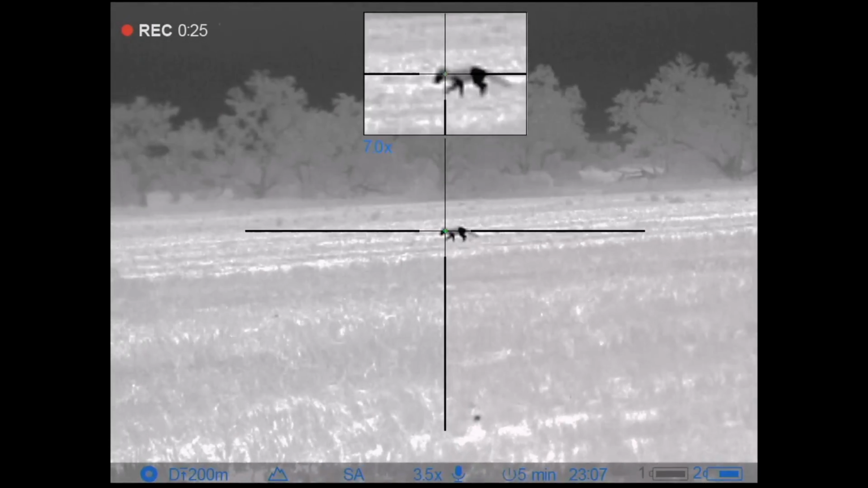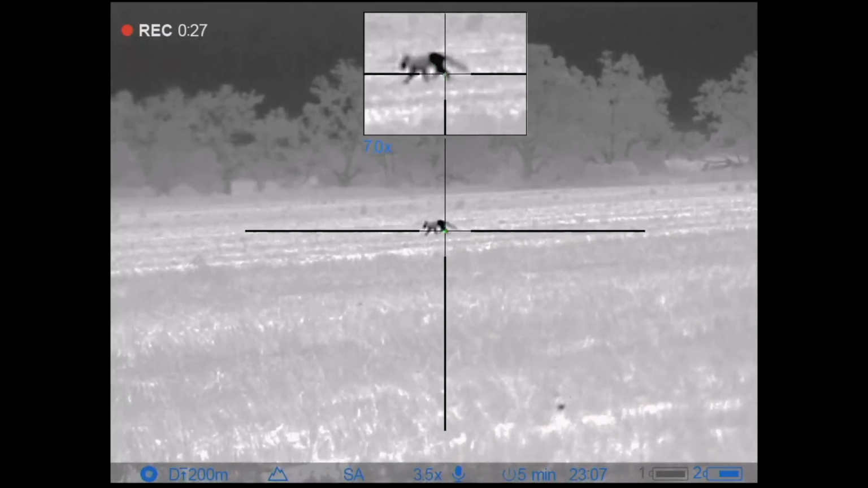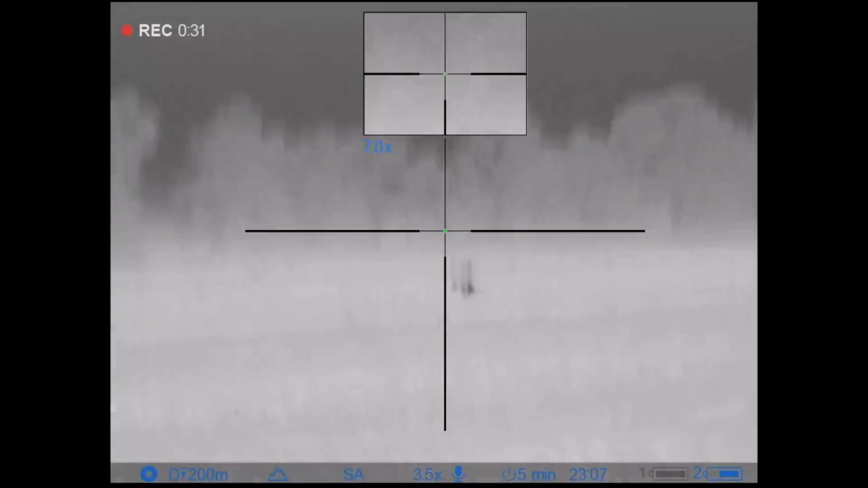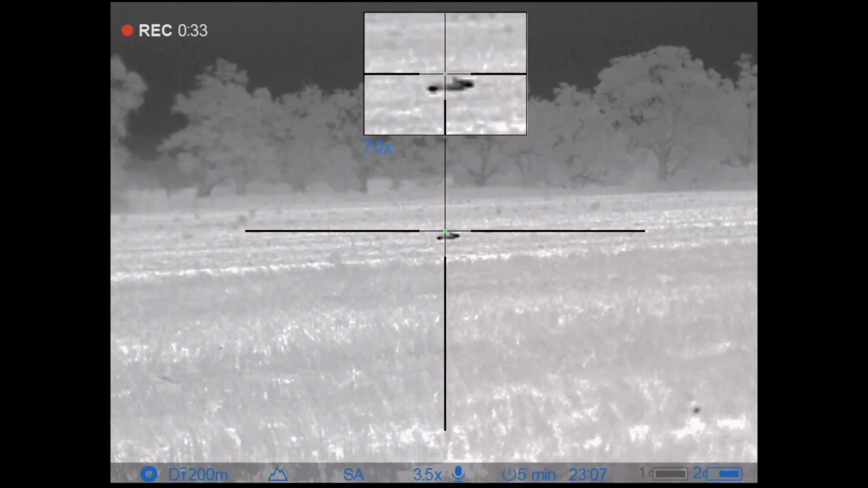Oi, fox! Oi! Getting a few foxes tonight. There's no surprise that the 308 does a lot of damage when you hit them.